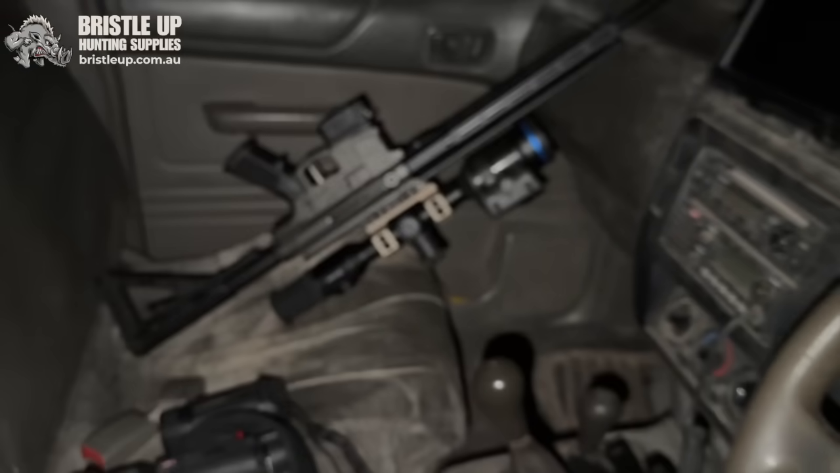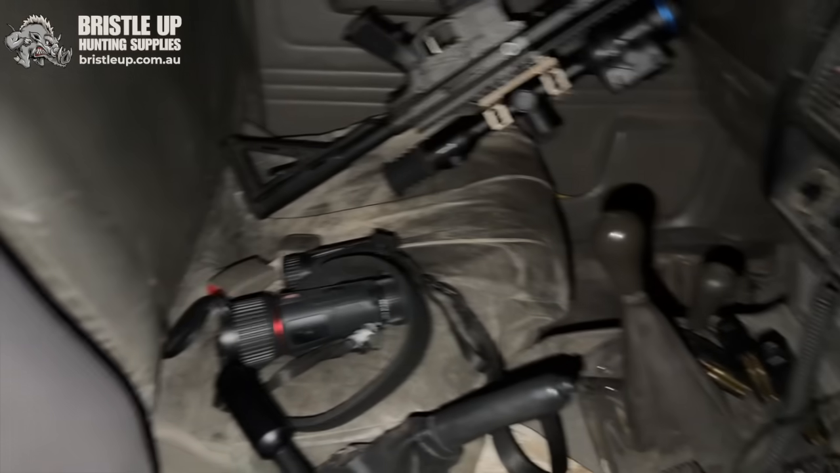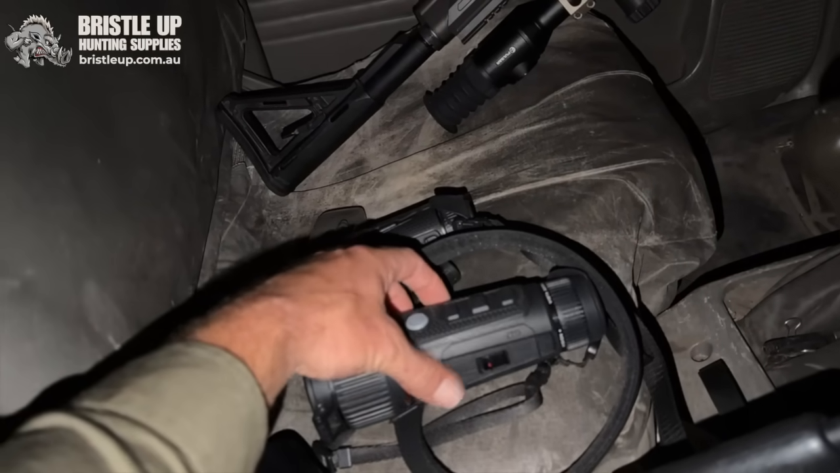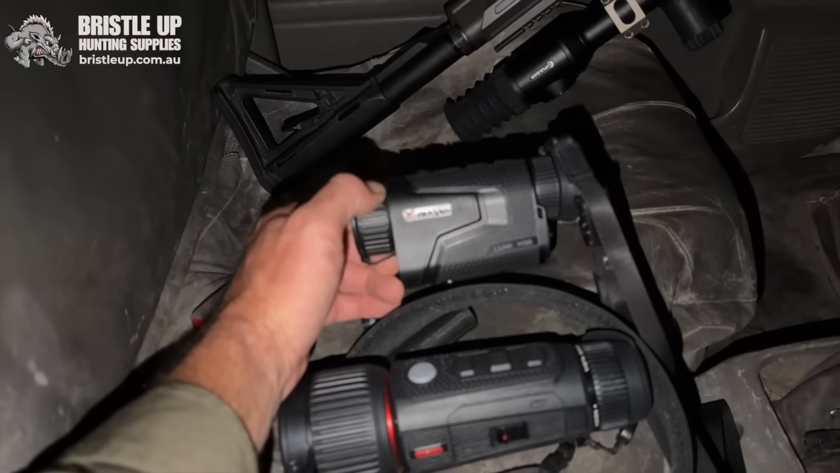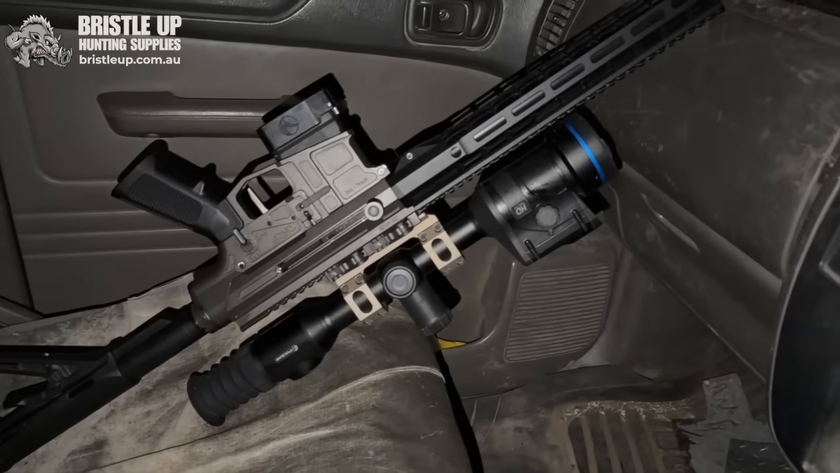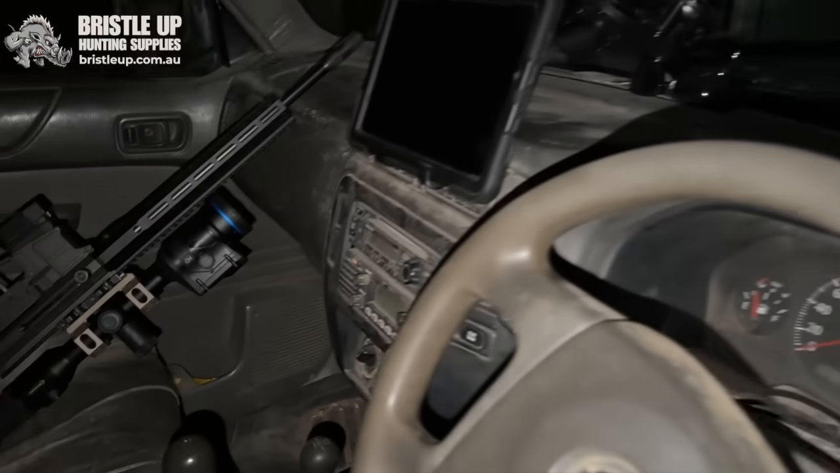Ben's got his Oceania Precision SP15, a straight pull, 2D3, and I'm taking out the Knockpix Vista S50R, which is a 1280 monocular, and this is the Lumi H35R. No, H35, there's no rangefinder in that model. And Ben's going to be running the Pulsar XL60 Thermion scope on that one. Anyway, we'll see how we go.